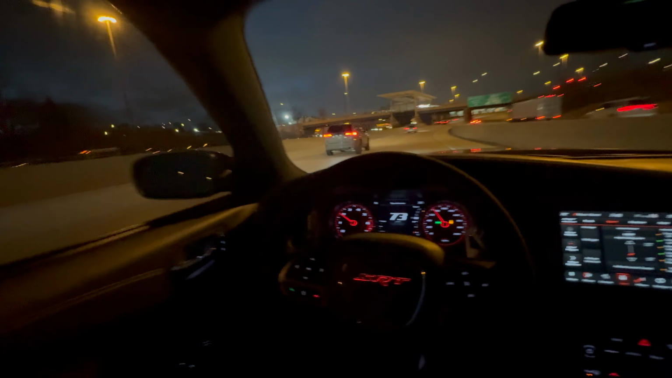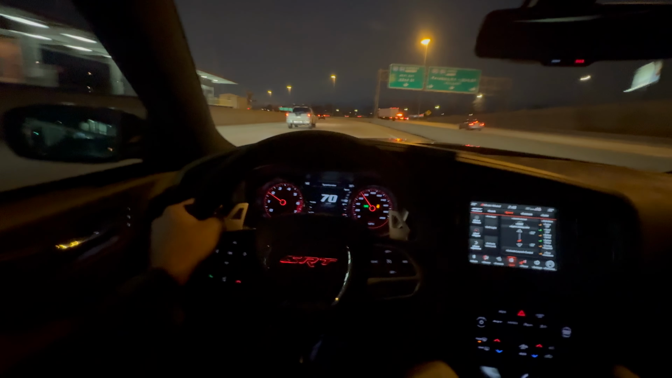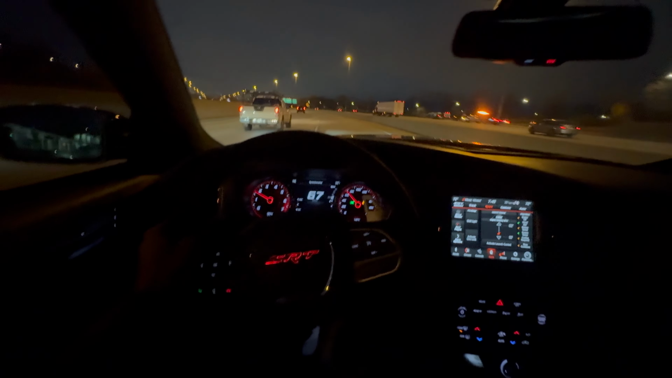Jeeps be looking so good, bro. Y'all can't say Jeeps don't look good. It's just like the transmissions in Jeeps be horrible.